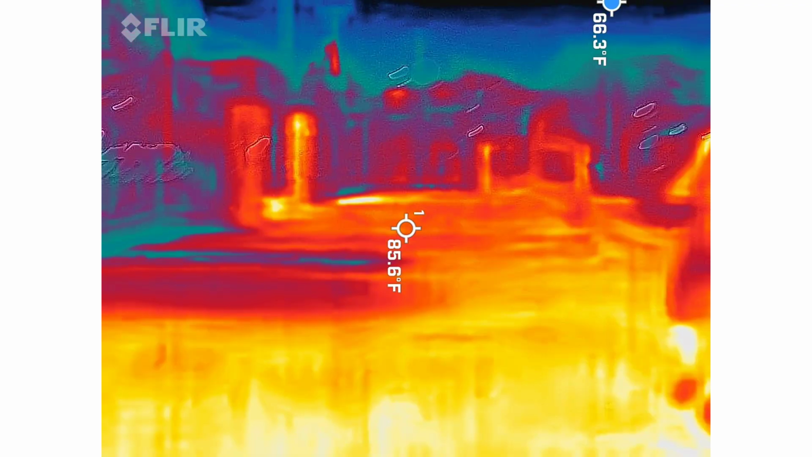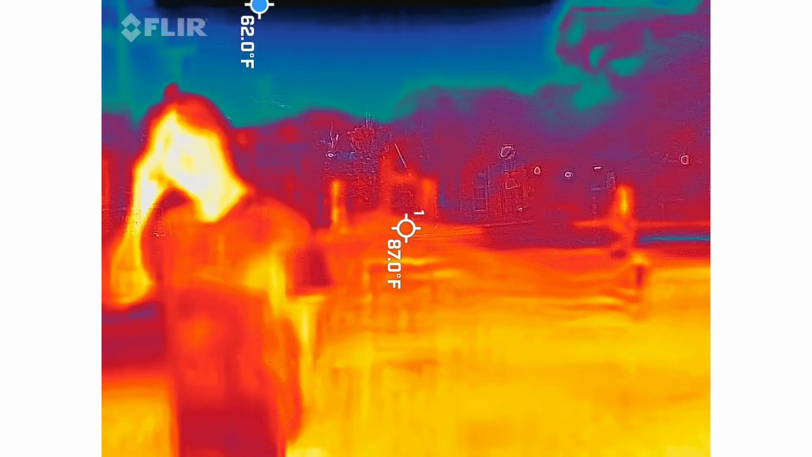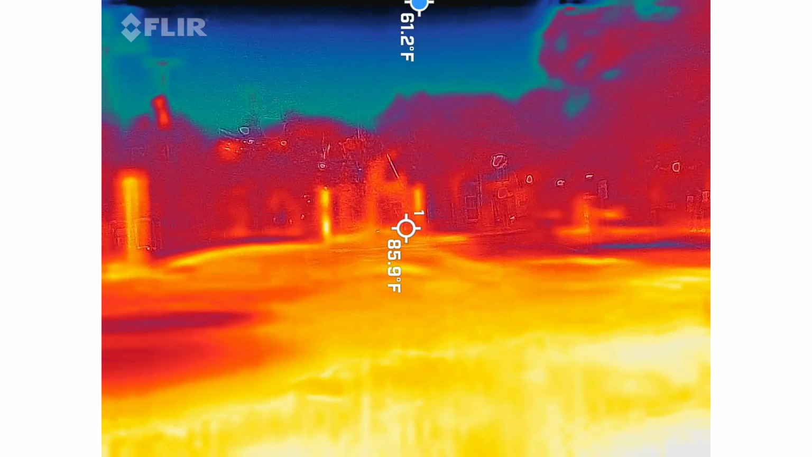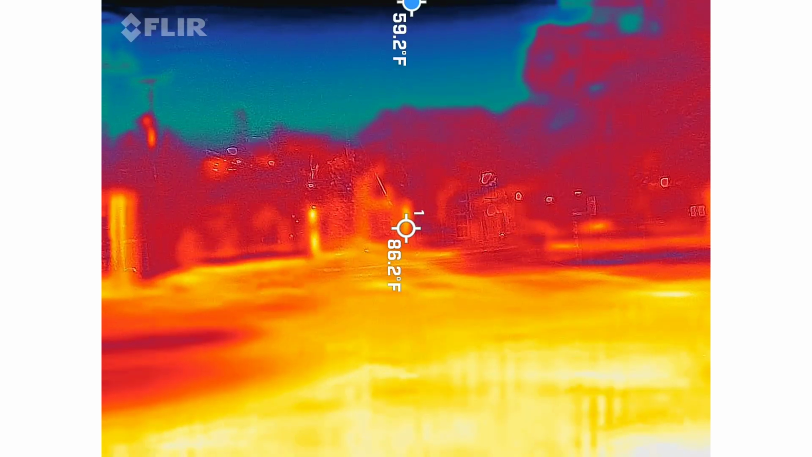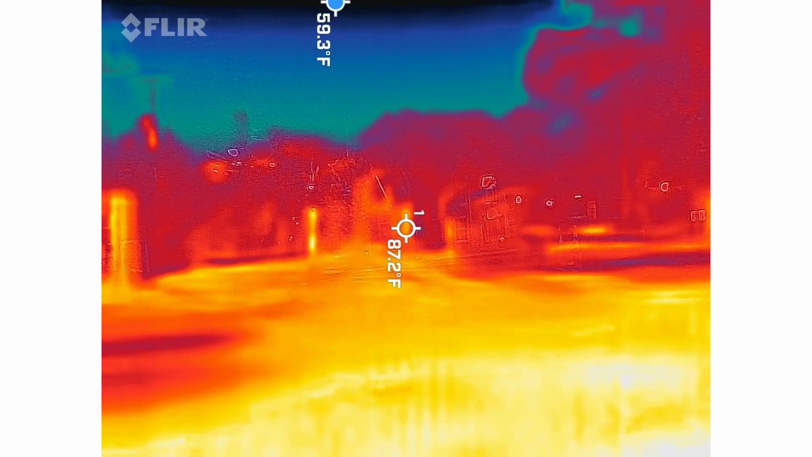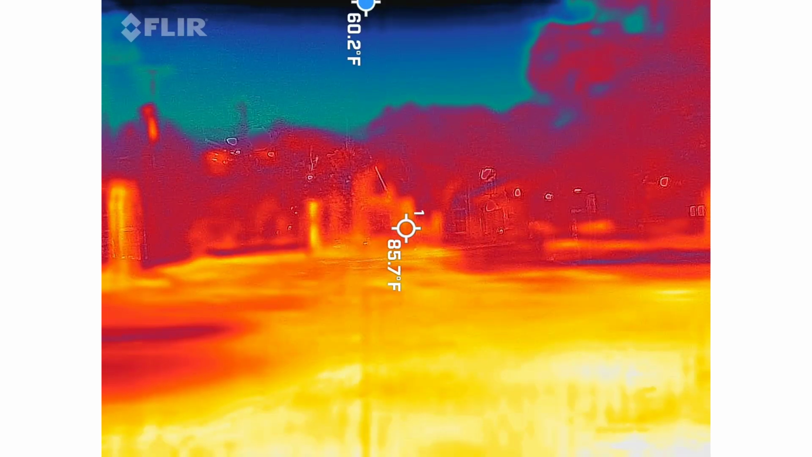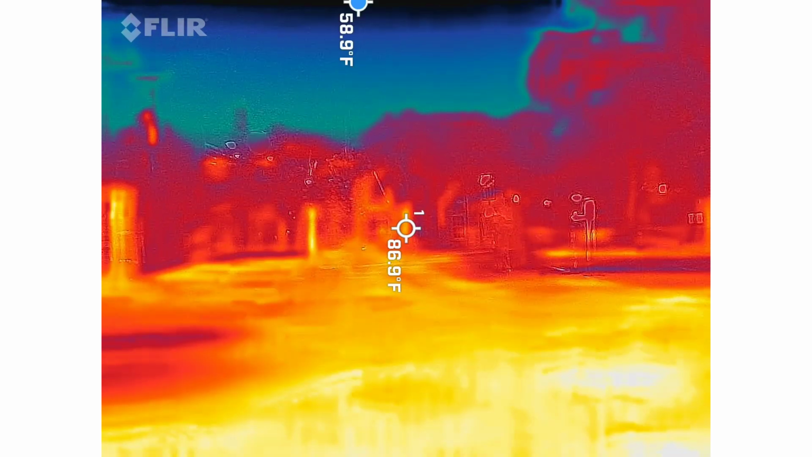So this one, you're going to be looking behind the folks here in the background. Obviously the cameraman wasn't super steady, but you're going to see 3 figures show up behind them. Right about there. Ah, lost it.